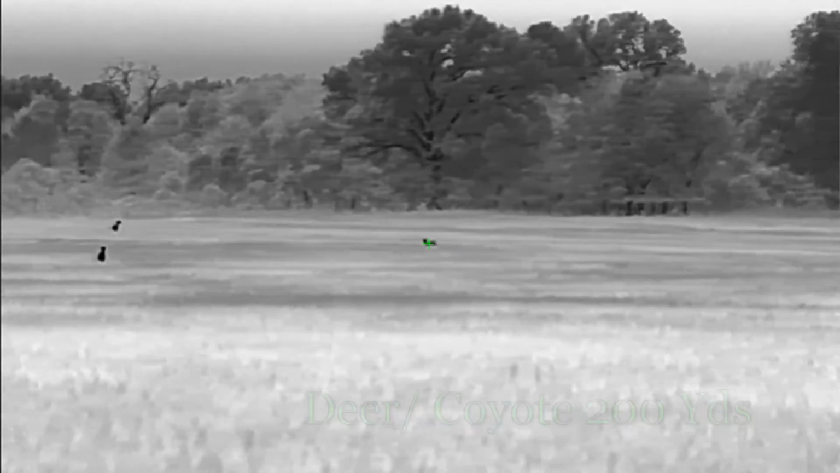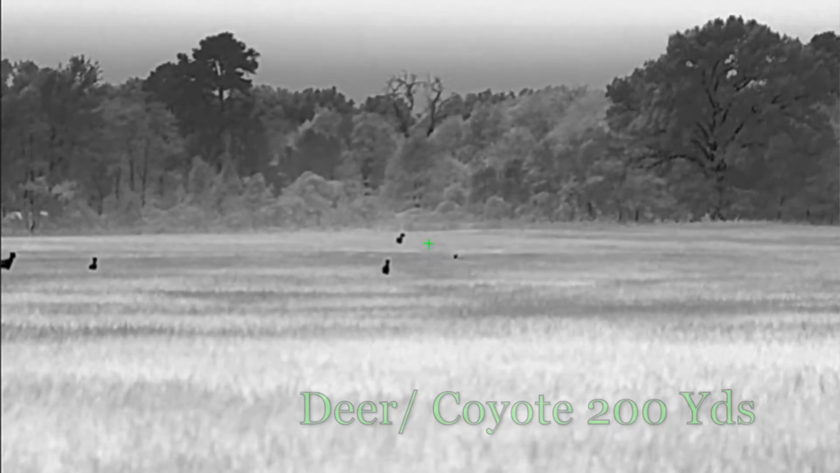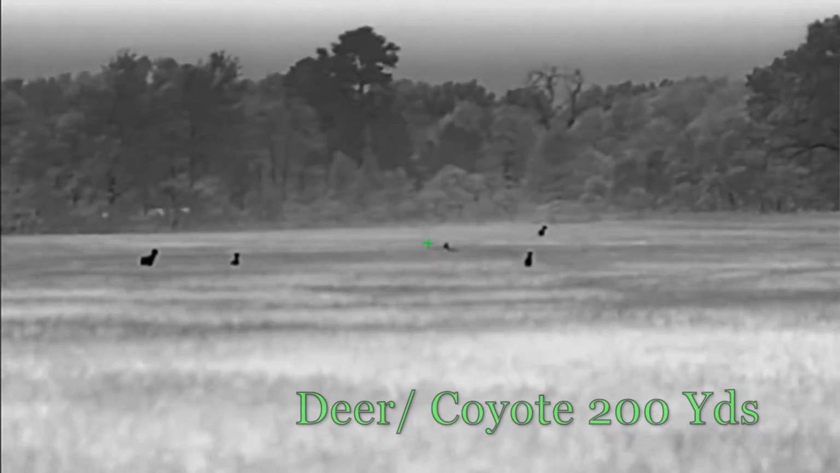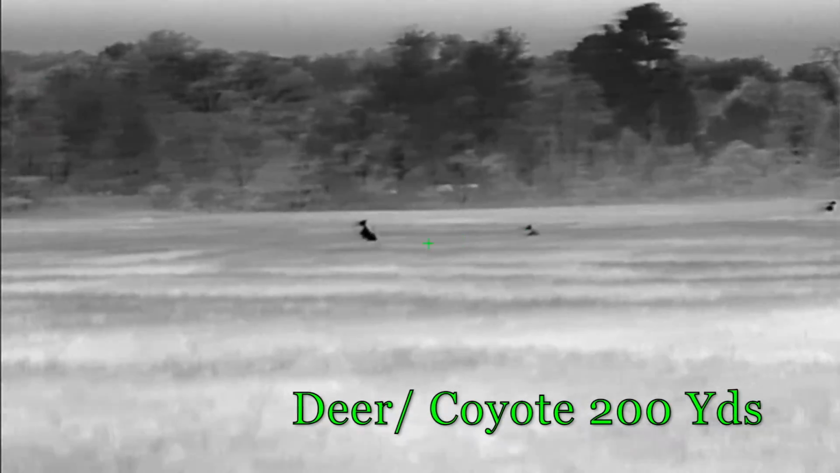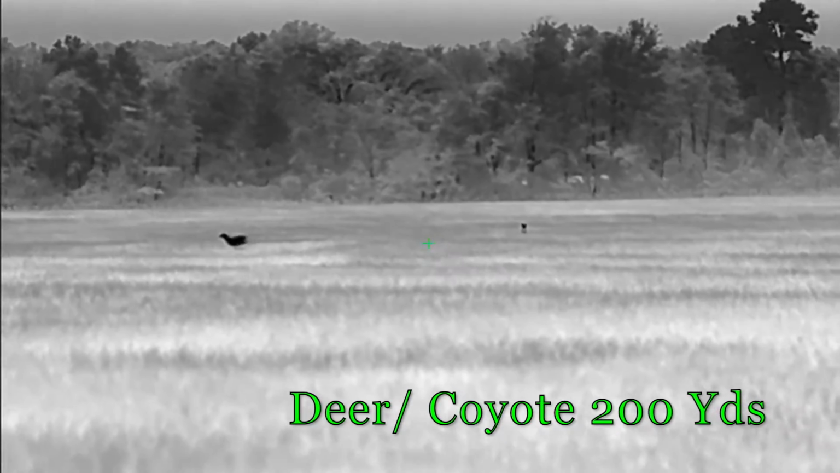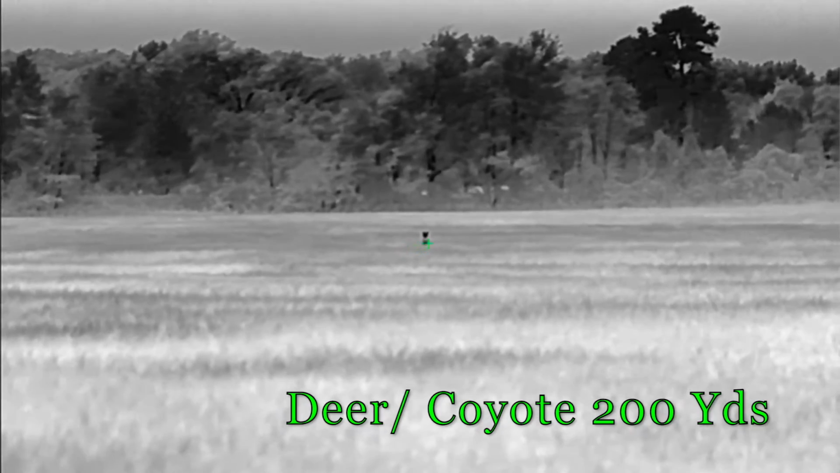about 8, 8+ hours, and then you can extend that by adding in that turret cap I showed you, where you can add an 18500 or an 18650 battery to give you an extra 2 to 3.5 hours of run time. So really good run time on the scope. You can get more than 12 hours if you're using the optional add-in external battery. Also, you can run this scope off of a power bank, just using the USB-C port.